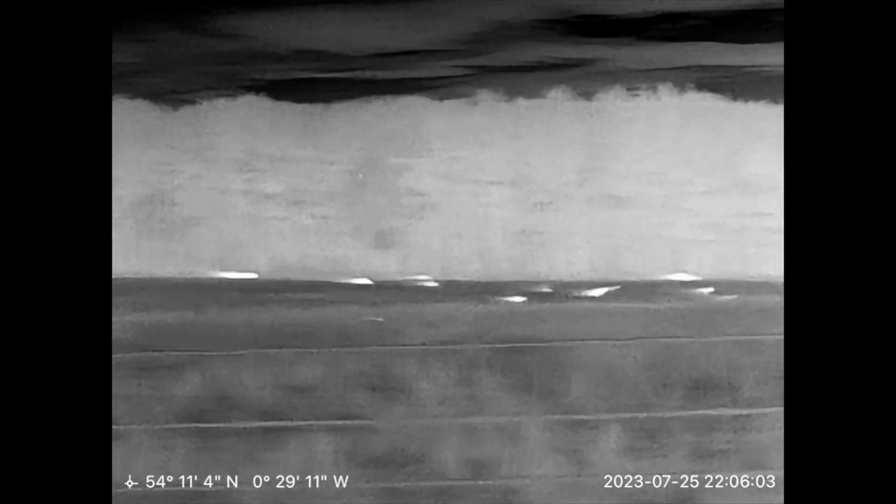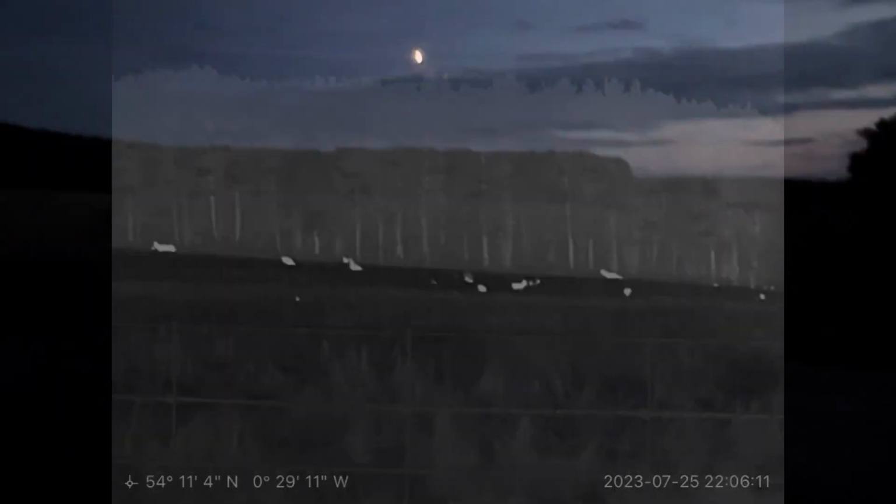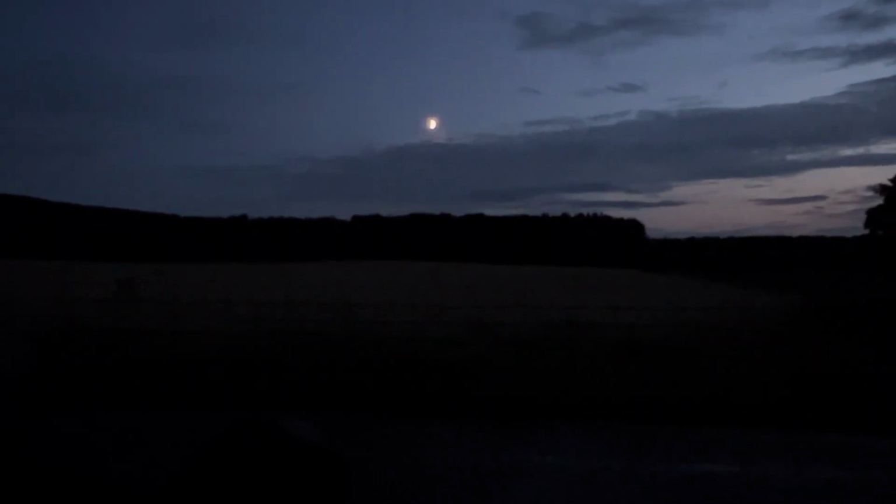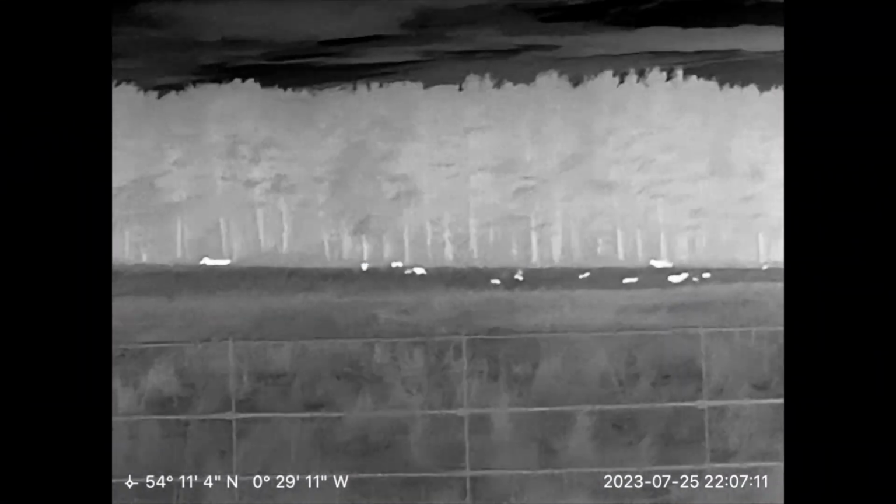I'm going to switch this camera off now and switch over to my normal camera and take a quick picture from that so you can see what I'm looking at. Here's what I was just looking at. As you can see, from here you can't see anything. Them trees over there are probably about 180, 200 yards away. So I'm just going to switch back now to thermal, because I'm pretty sure there's sheep at the far side of that field, and if I zoom in you can't see anything on my camera. Right, here we are back on the thermal.